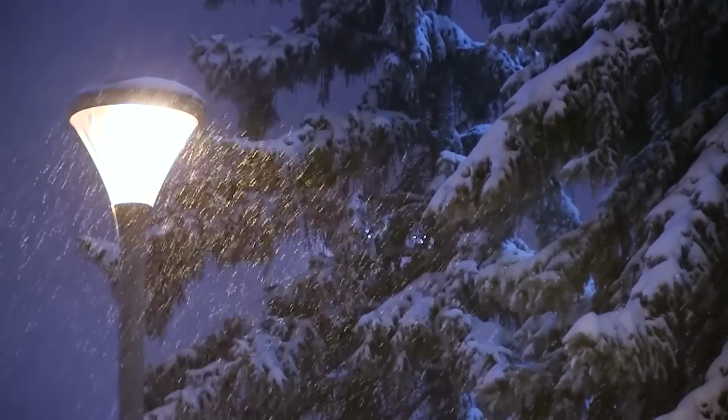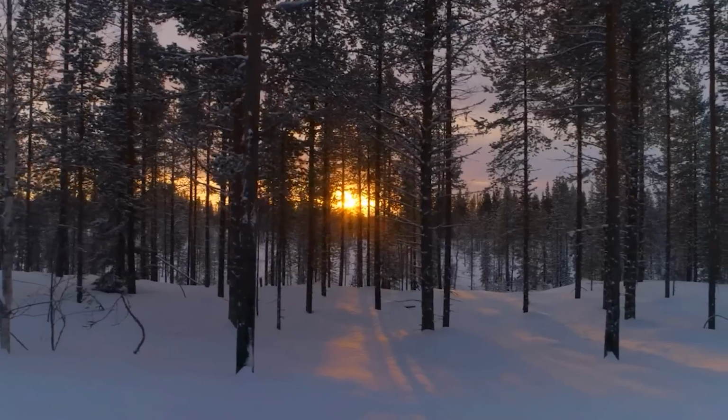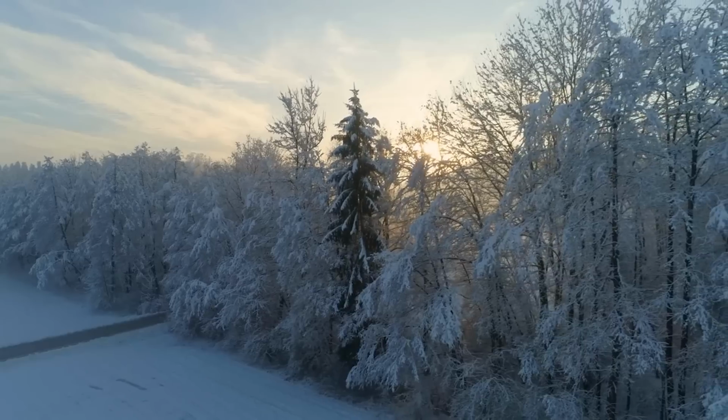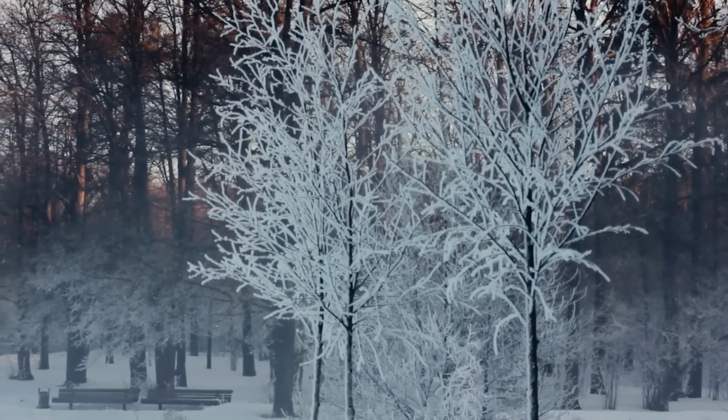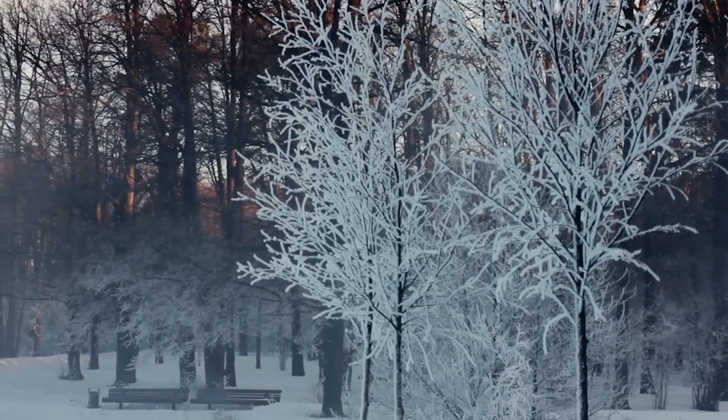Mysterious Wolverine. In Norway, on a snowy evening, the ground was all covered in white. The wind blew strong, making the scene both beautiful and chilling. But what caught the eye was a mysterious and puzzling sight.